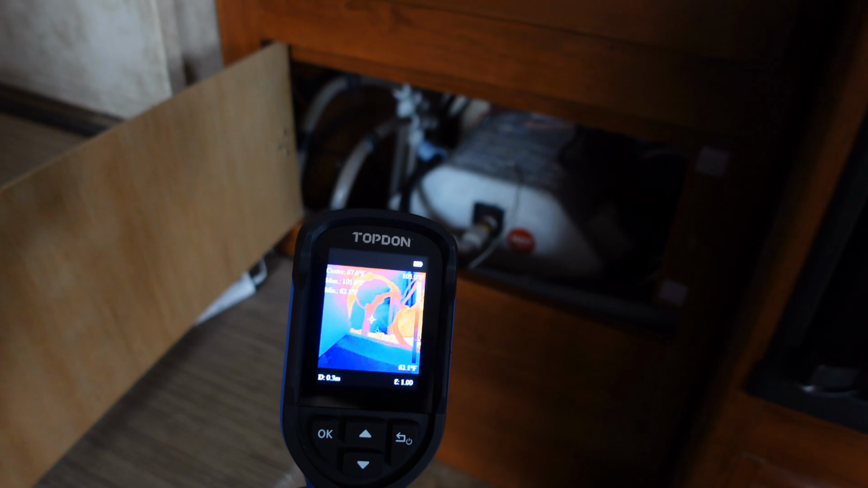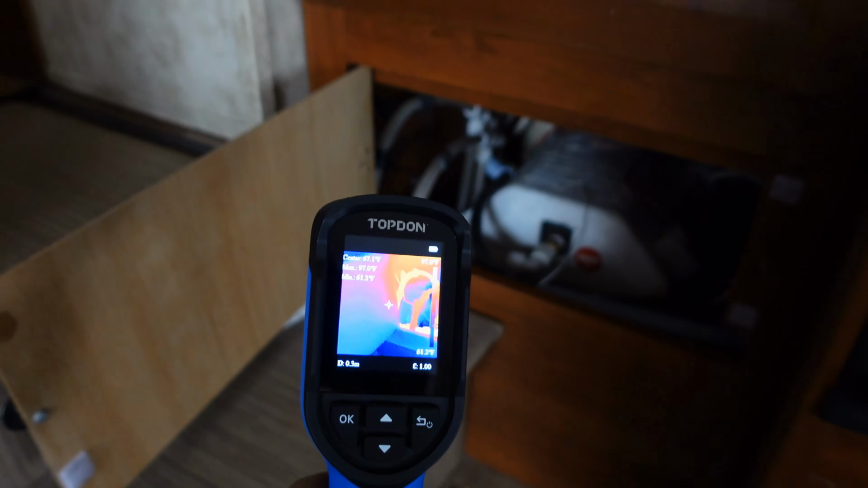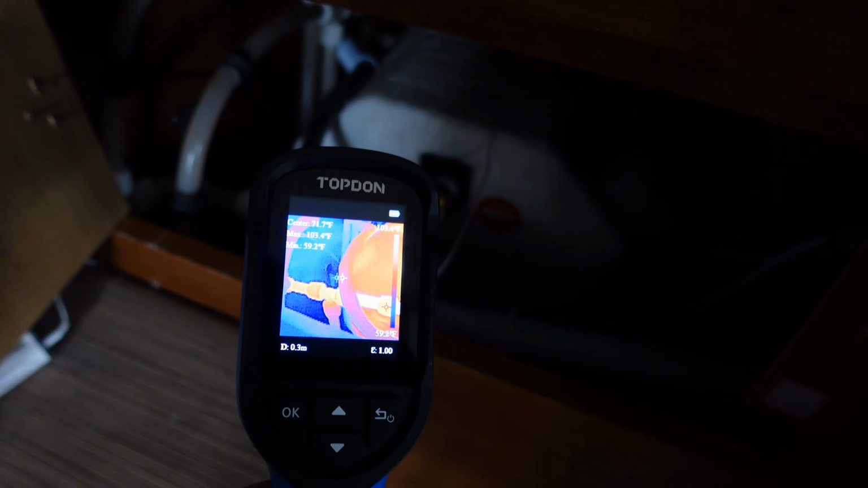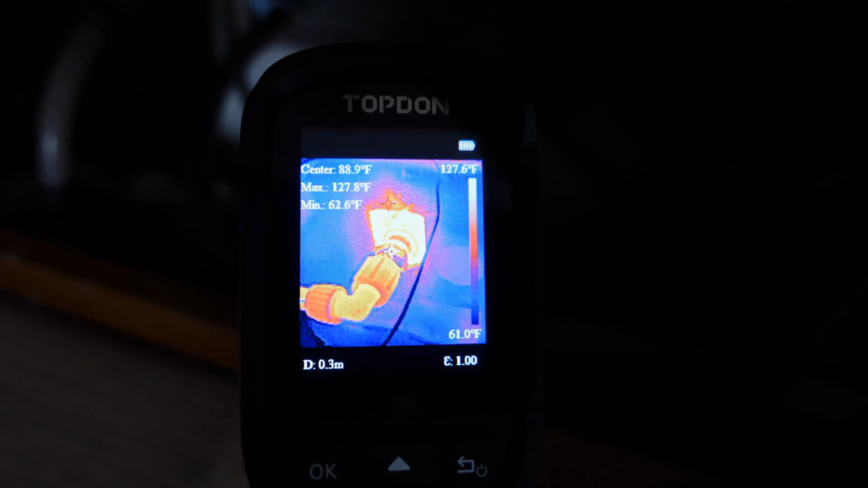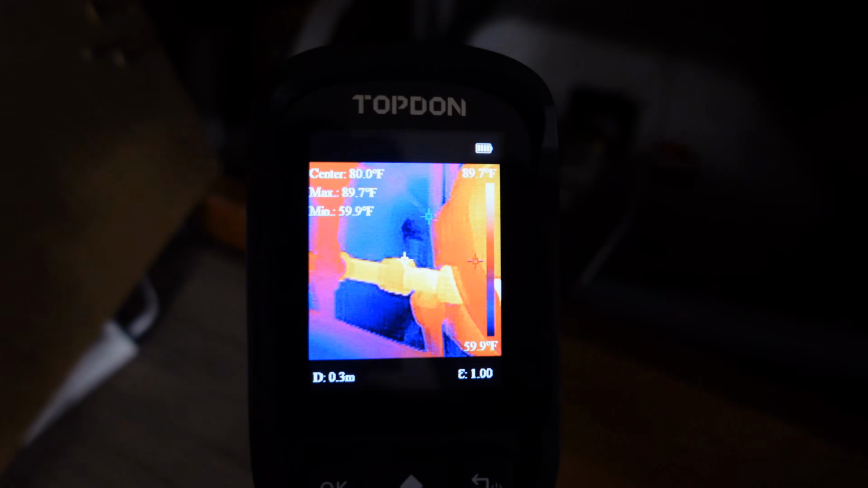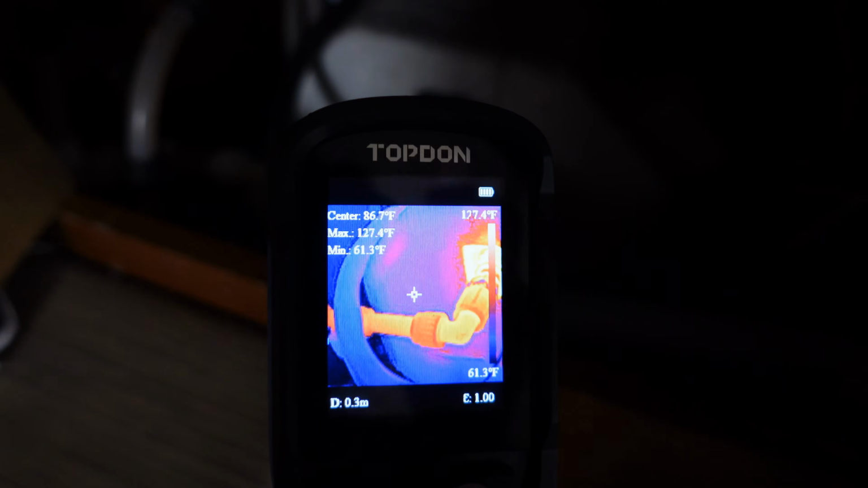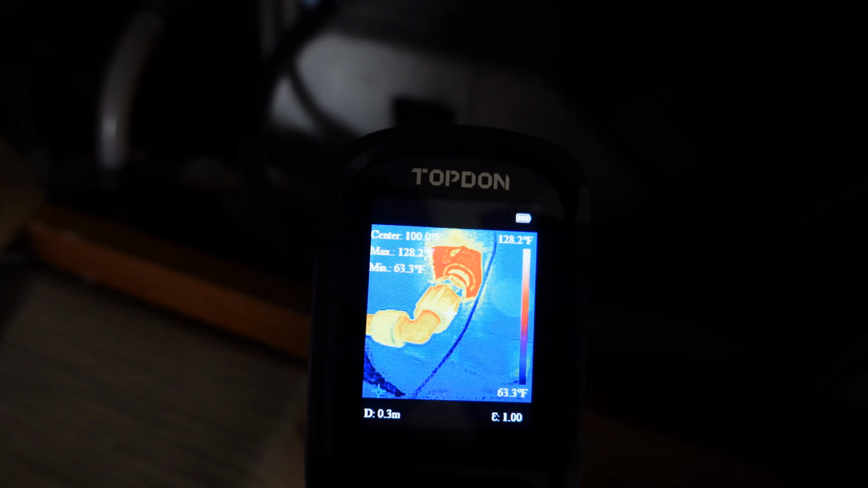Okay, well, we'll check out something inside so you can see the screen a little better. Just open the access door to our RV water heater. And there you can see where the hot water pipe comes out. Go through the different color palettes for you.